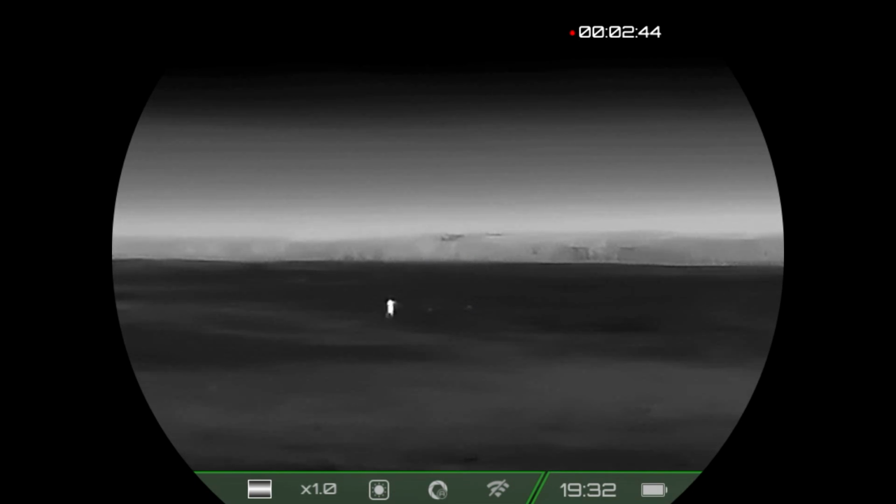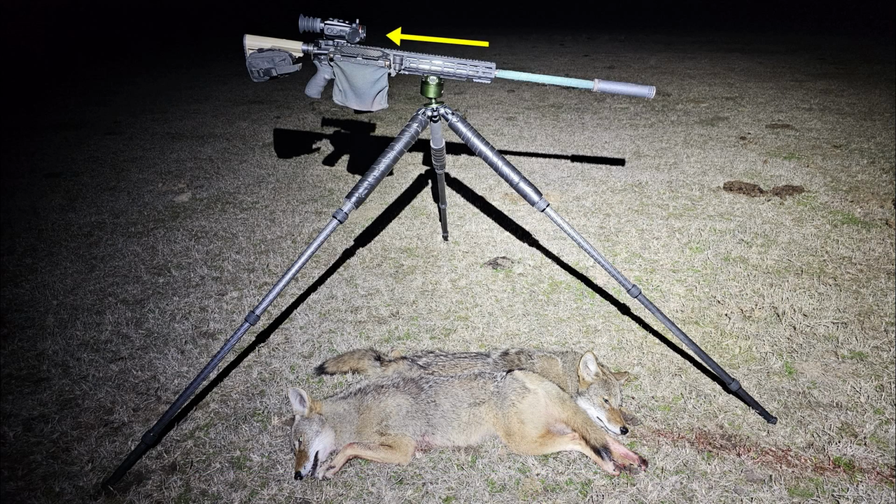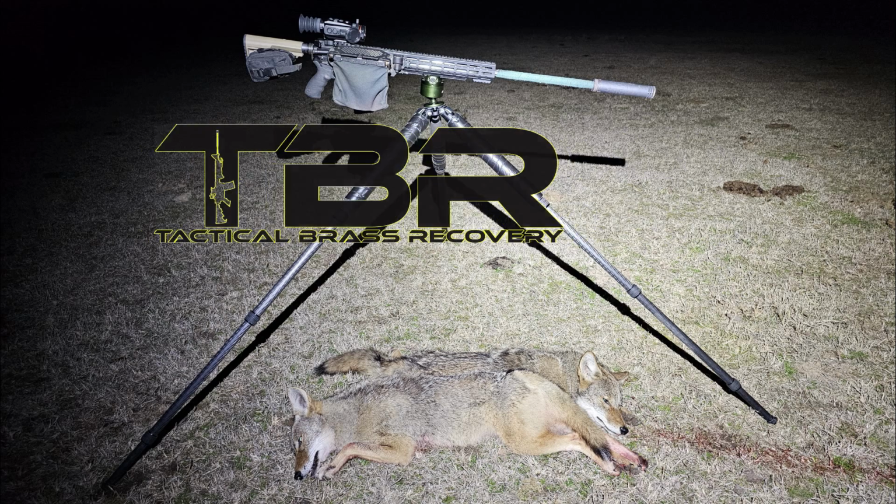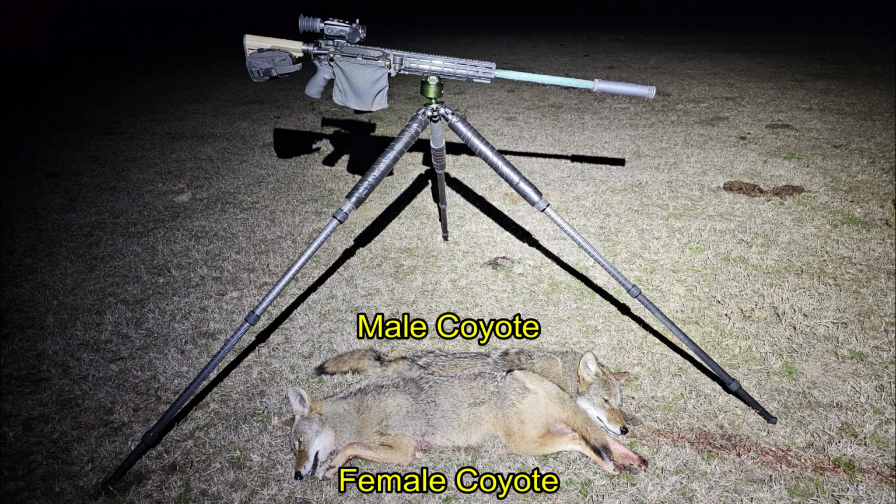And just a little bit further, and I'm there. 225 yards, looking at the first coyote, nice big male. So I've got this tiny scope on this big of a rifle, shooting at that distance. Brass Catcher by Tactical Brass Recovery. The coyote in the back is the larger male that I shot first, and the other coyote is the smaller female.